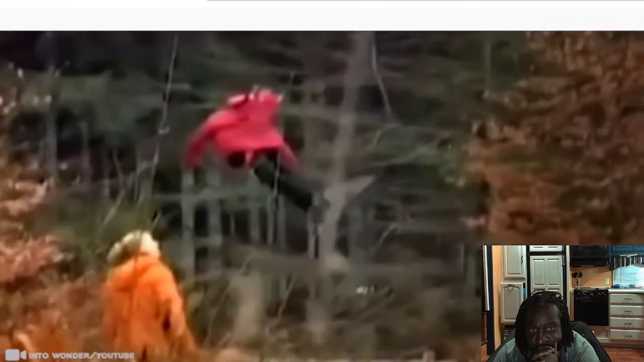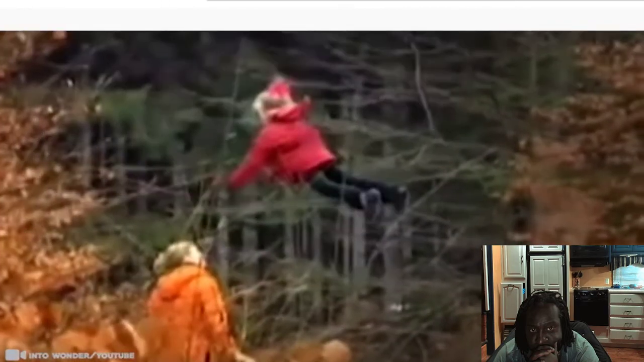And then we see what looks like a little girl levitating in the snow-covered forest. The man who filmed the footage chases his beloved dog and stumbles upon a clearing where this girl, dressed in a red coat, appears to be flying above another person's head.